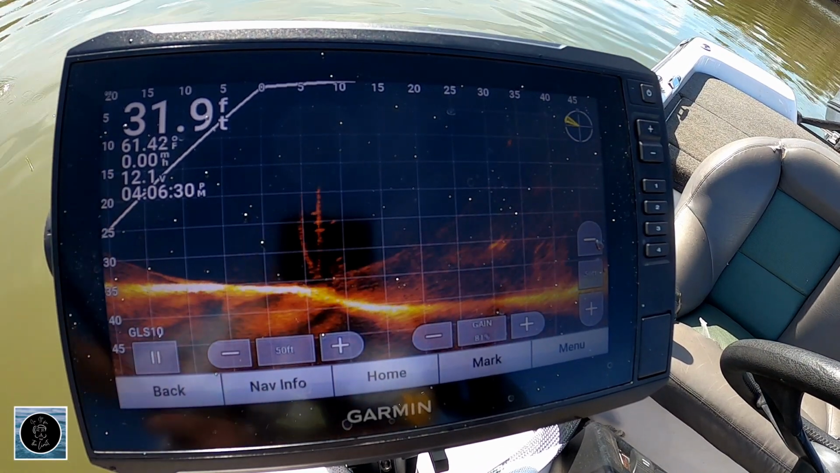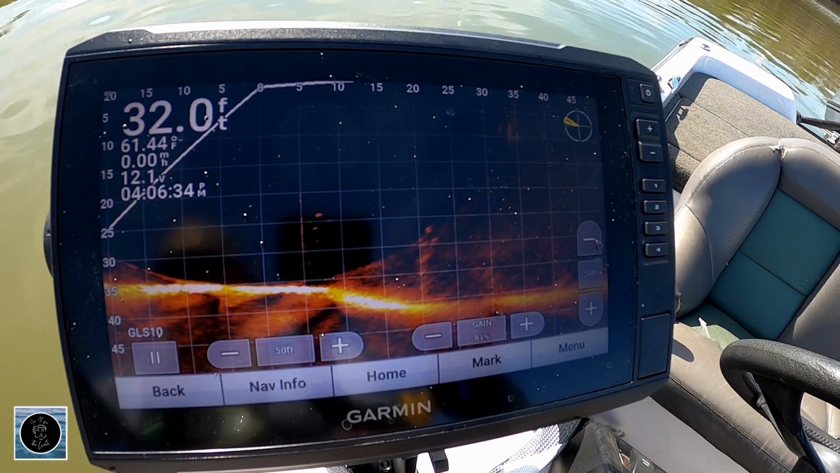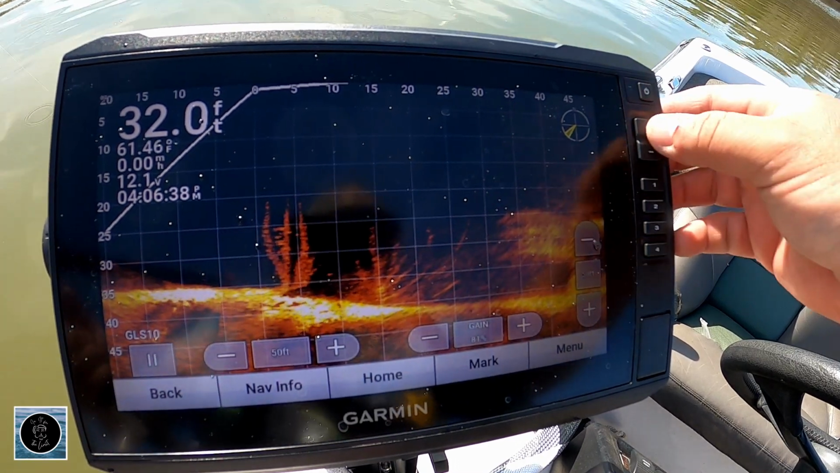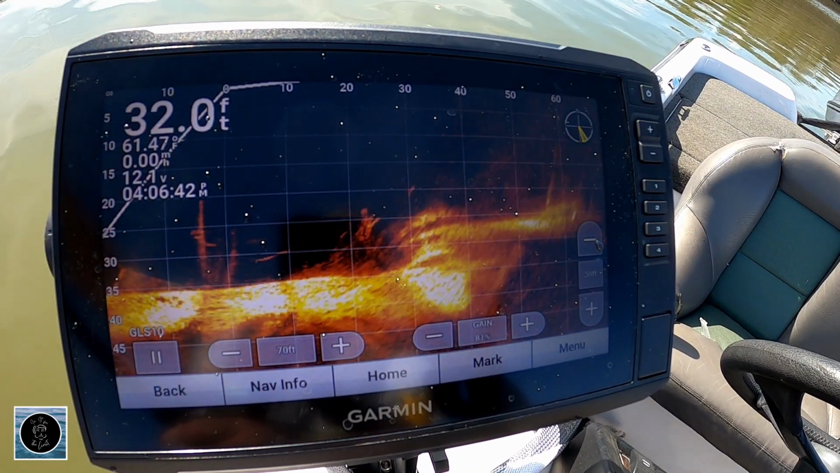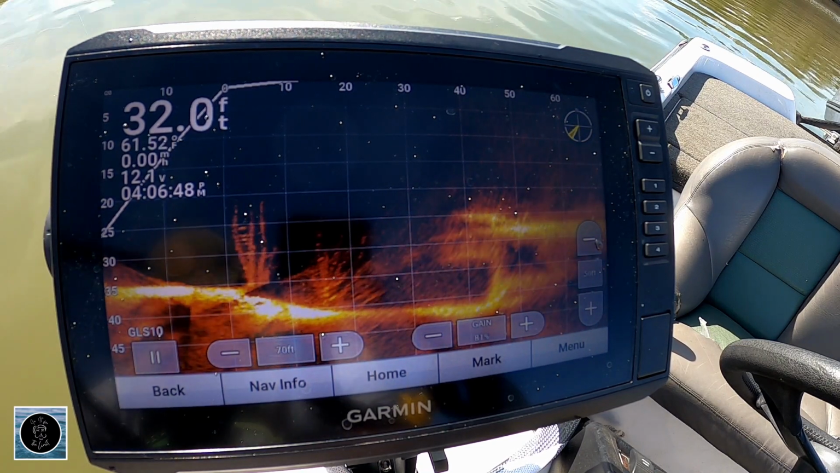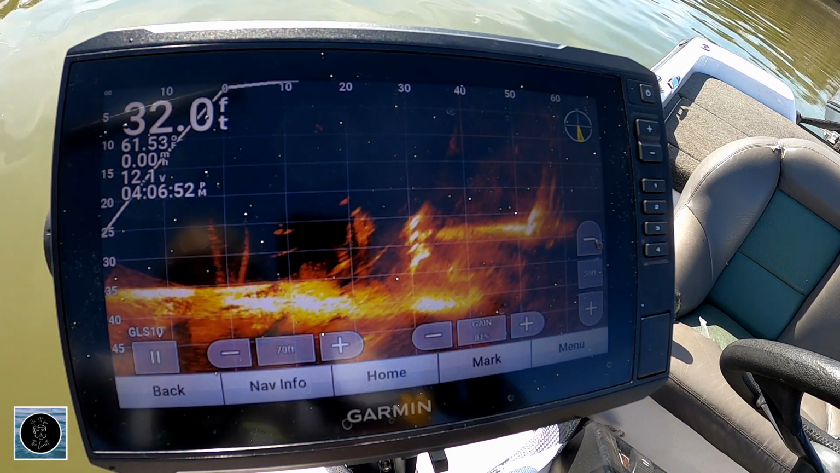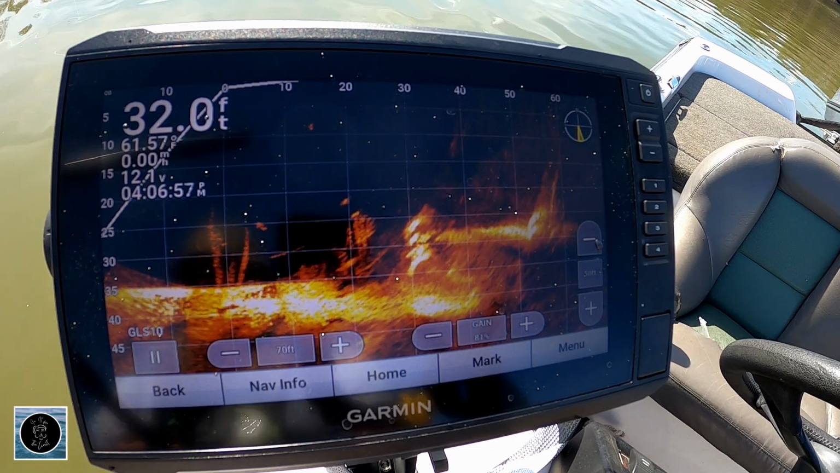Now I'm at my bridge. So here's a bridge. Pretty good size. I'm at a weird angle. But these are trees right next to that bridge. So we're gonna try to head that way.